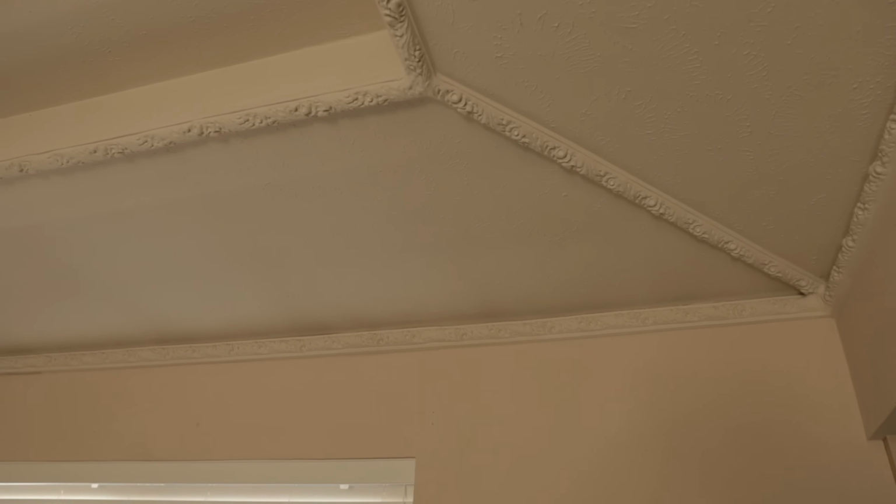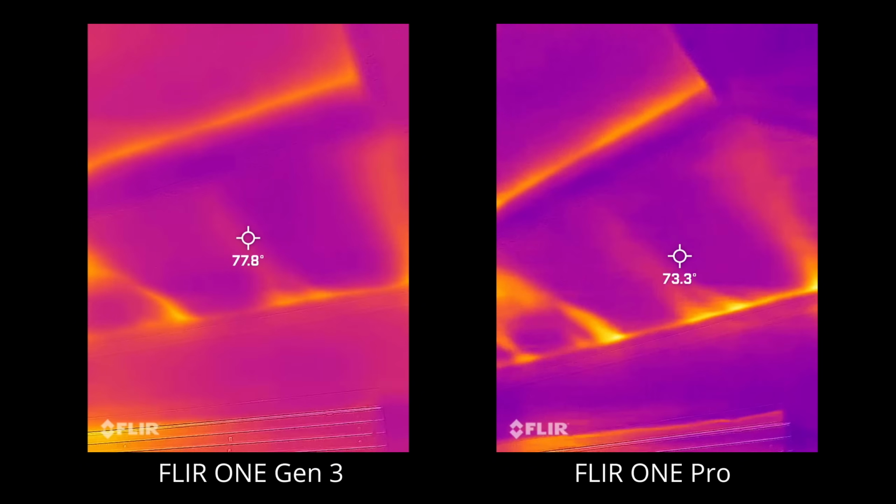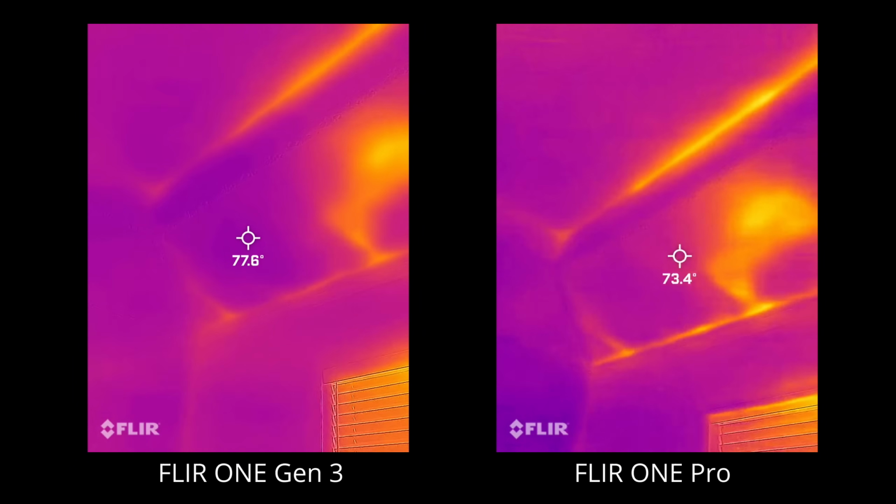I love that FLIR is making professional technology available to the masses. These are going to be very useful during my home remodel because it's going to help me find trouble spots. For example, I found this one weird hot spot on the ceiling of the master bedroom. I just can't figure out what it is. There are no roof penetrations or vents in that spot. I'm going to have to get into the attic and crawl to the area to figure out what's going on.